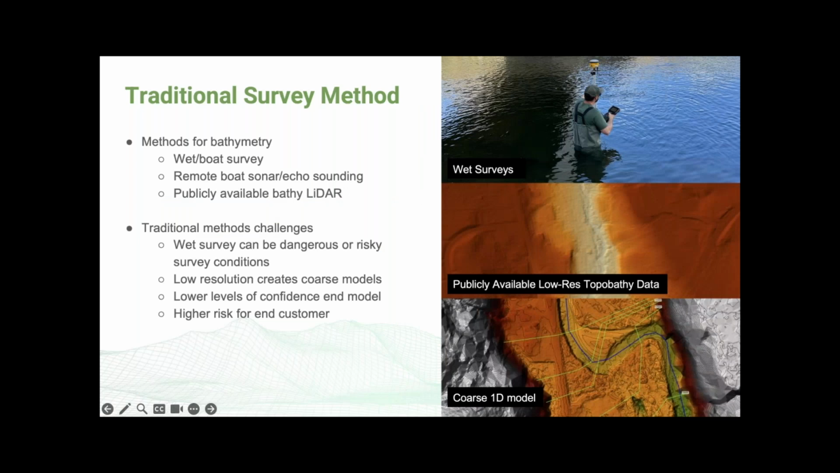Topo-bathymetric or traditional survey certainly has their place. The methods are tried and true, but they definitely have some challenges. Wet surveys can be accurate, but certainly dangerous, especially when you're in rivers or areas that have risky water scenarios, and they aren't providing a holistic data set. The remote boats provide bathy data, but aren't giving you anything on land and are challenging to navigate, and similarly don't provide a holistic view of the environments that you're surveying.